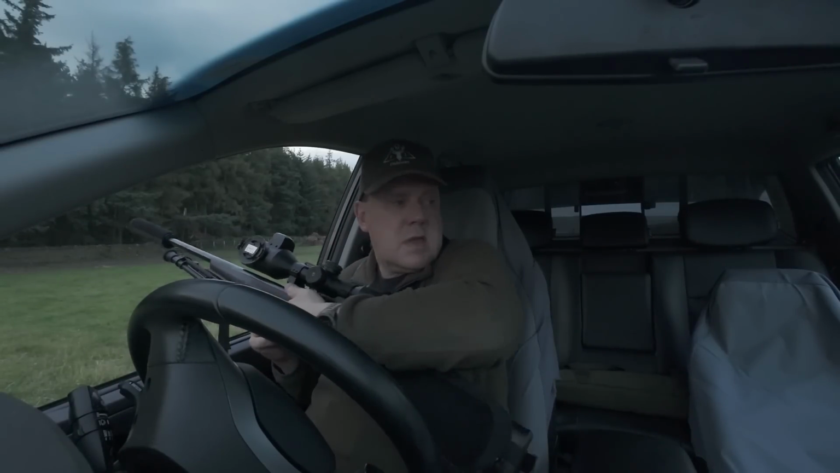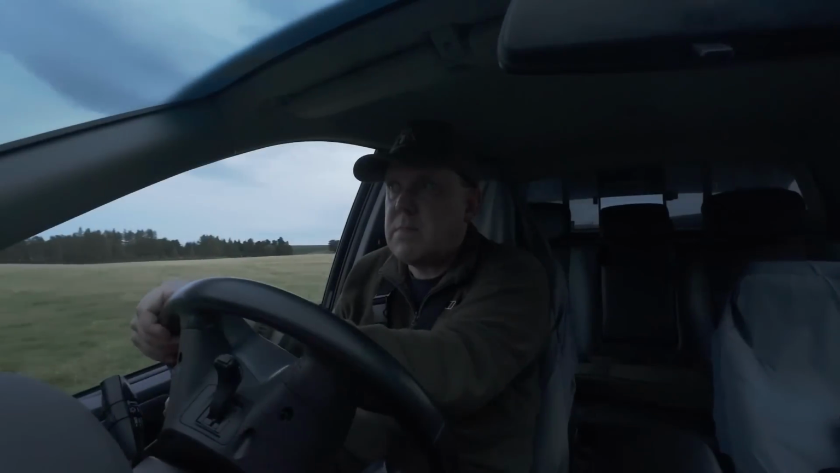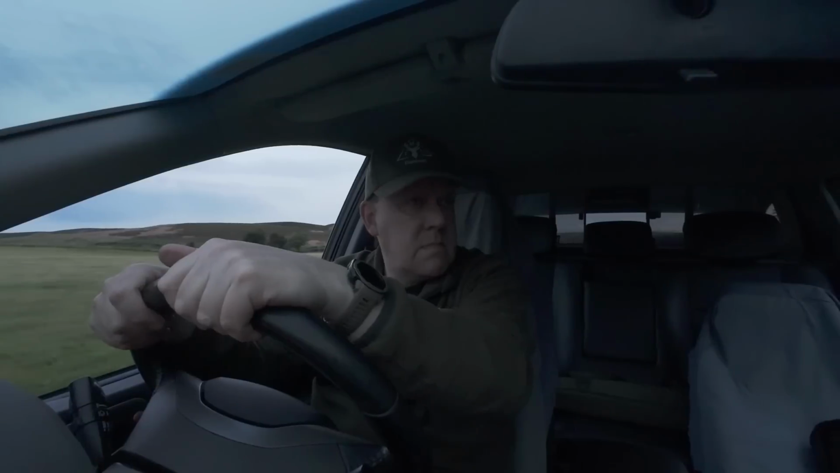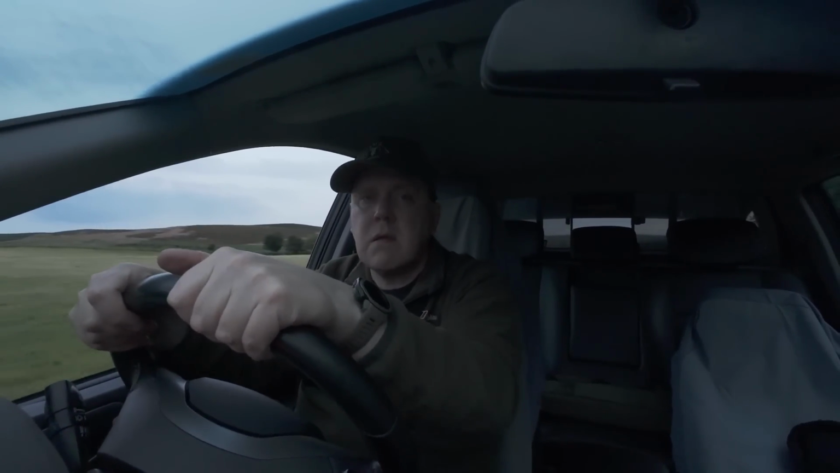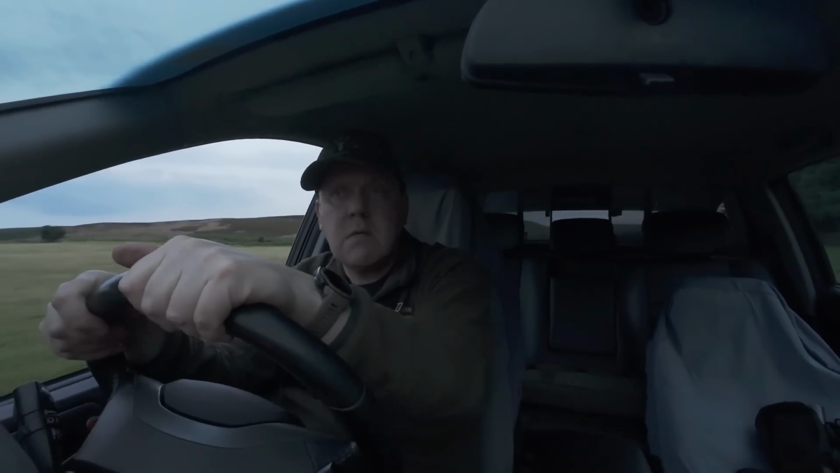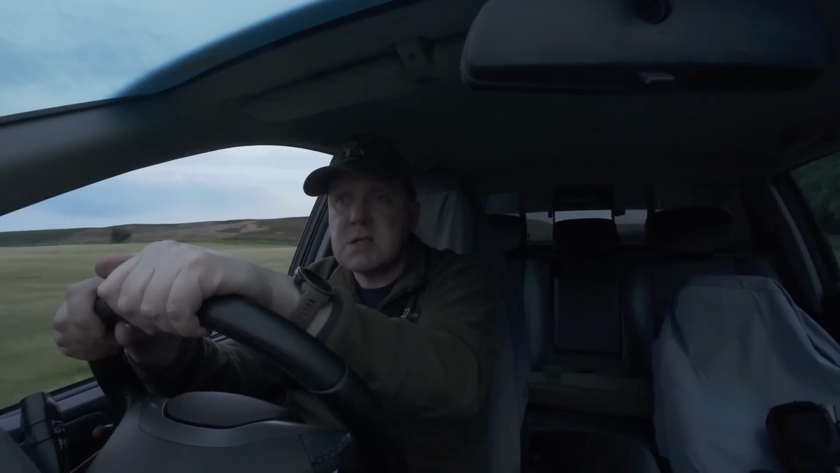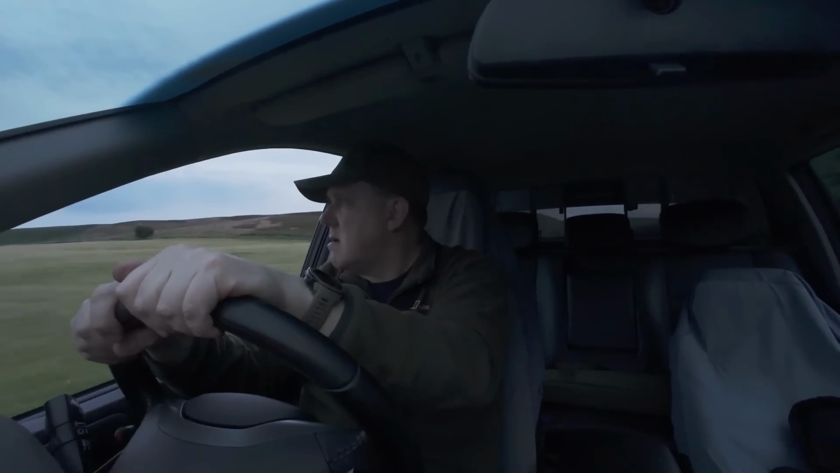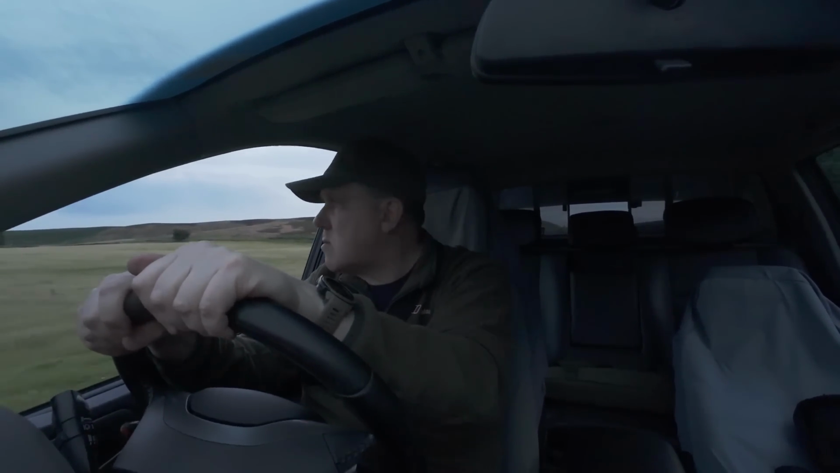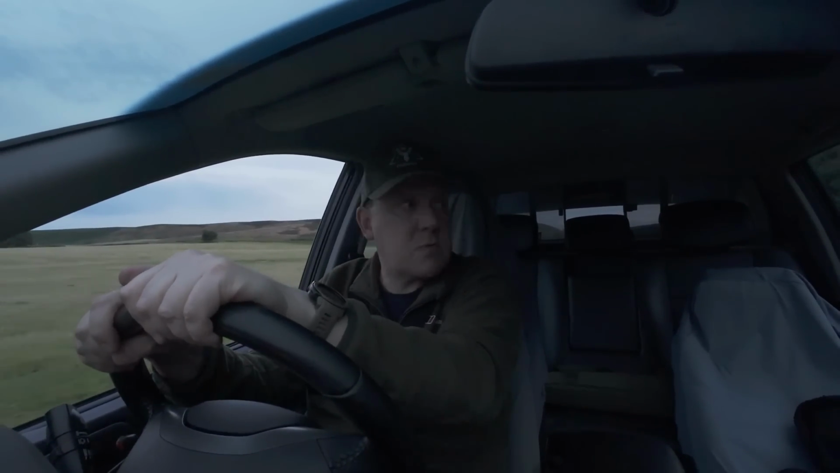Right, and unload the rifle again. Heading further down. So it's so much better now that the grass has actually been cut. And with all the bad weather we've had, it's been cut late, so I couldn't do these fields. The grass was just way too long.